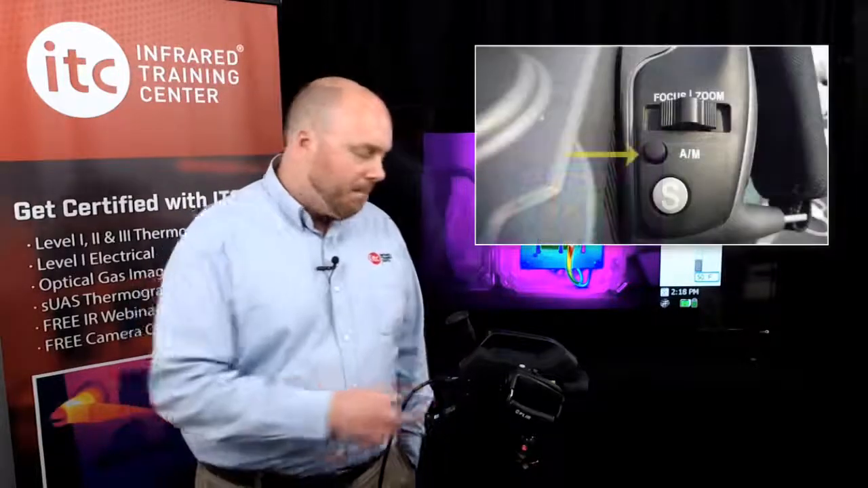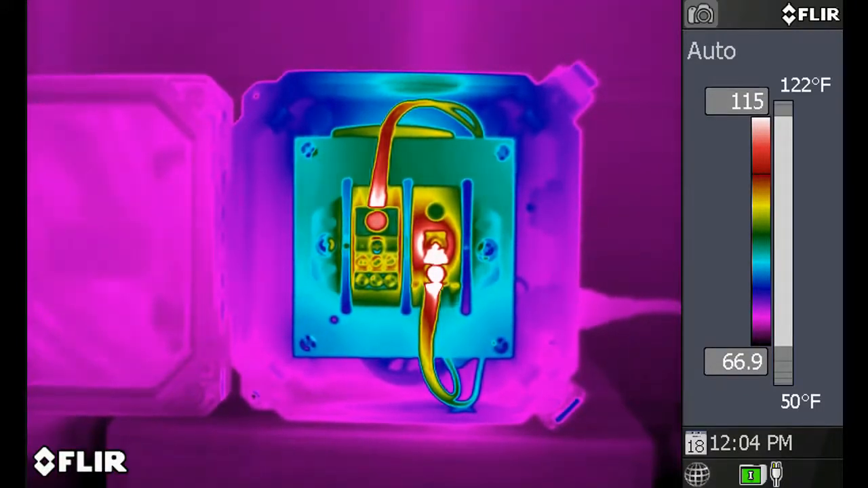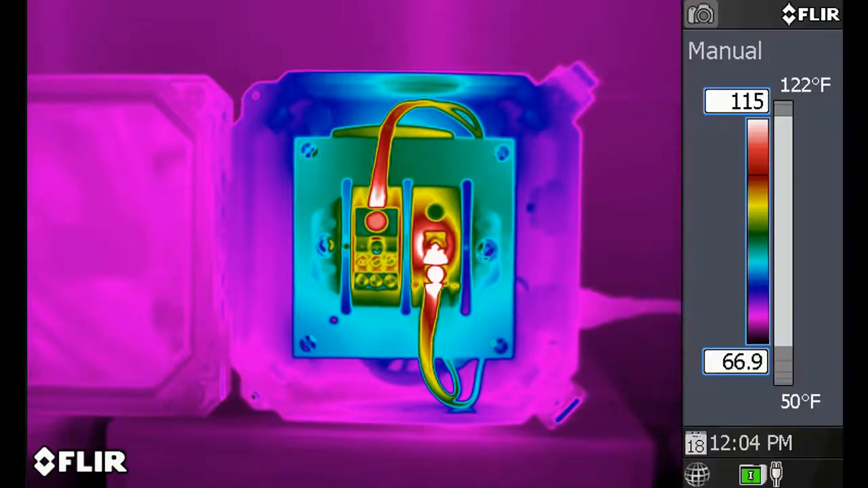Now, on the GF series thermal imager, there are 3 options to adjust thermal contrast. These are auto, manual, and HSM, or high sensitivity mode. To make these adjustments, press the AM button located here next to the Save button on the control panel. This allows you to toggle between the 3 imaging modes. By default, the camera is set to automatic adjustment mode. This will automatically set the scale based on the hottest and coldest objects in the frame. And it's nice for quick adjustments, but not something you want to use when targets are surrounded by either very hot or cold objects. This might cause you to miss some leaks.